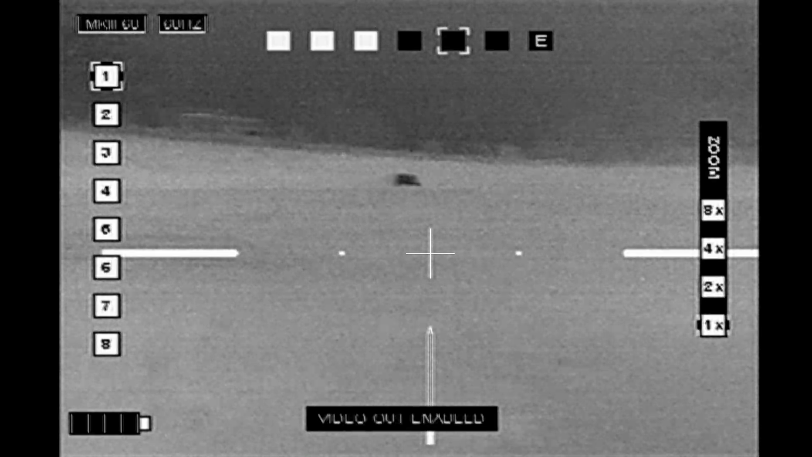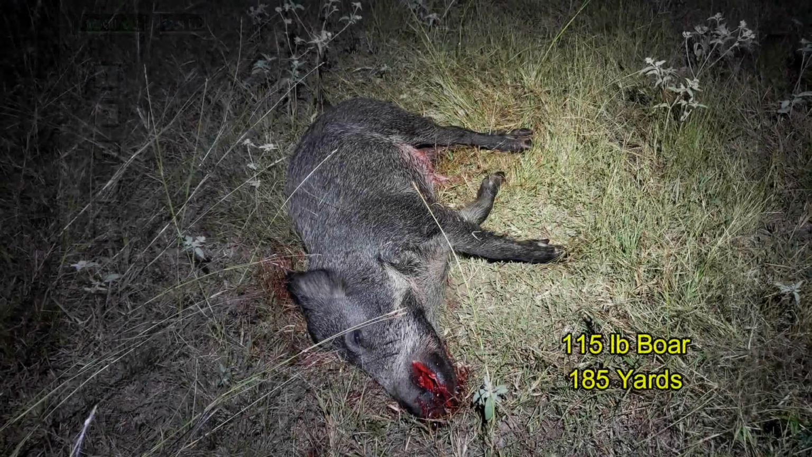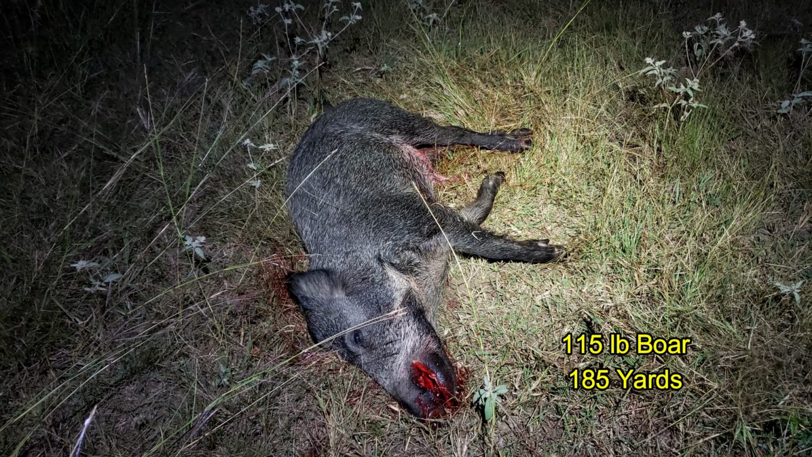And the cattle don't seem bothered at all. He was a small boar coming in at just 115 pounds, and he did it for my night.